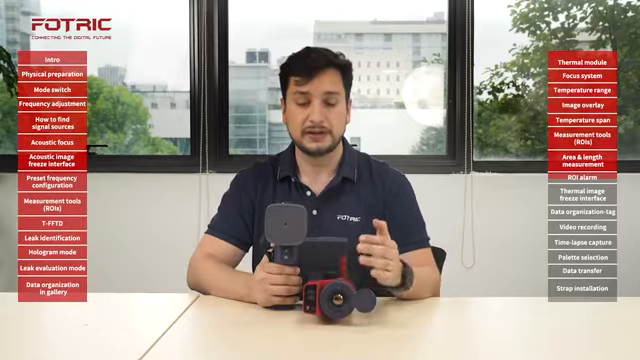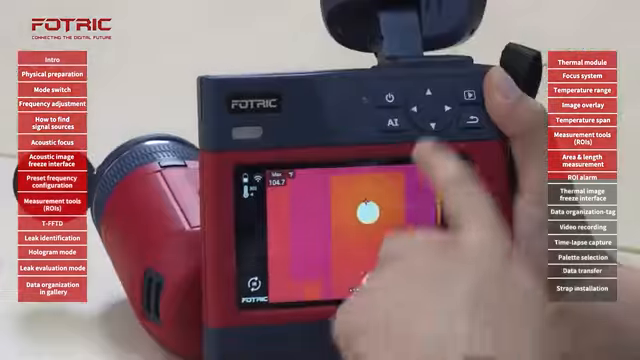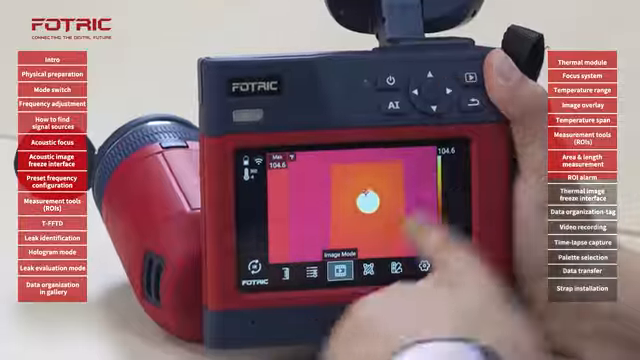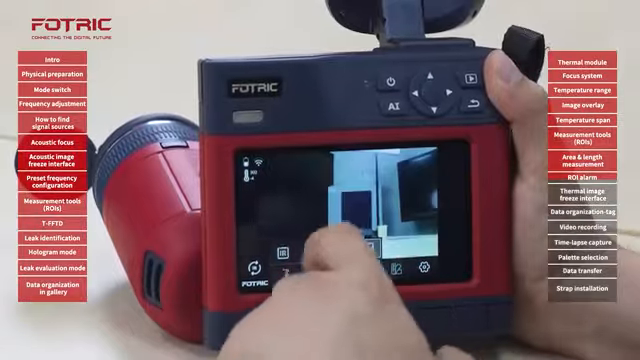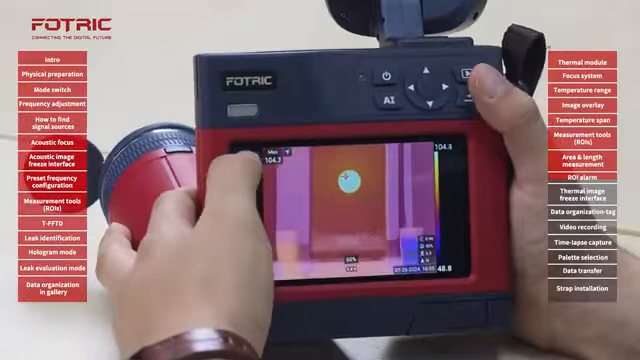The FOTRIC mix cameras come with two different digital cameras that will complement the infrared and acoustic cameras. The first of them is right here, and the second one is over here. Let me show you how to use them. First, I will go to the main menu, image mode, and I have multiple options. The first one is thermal. The second one is blending.